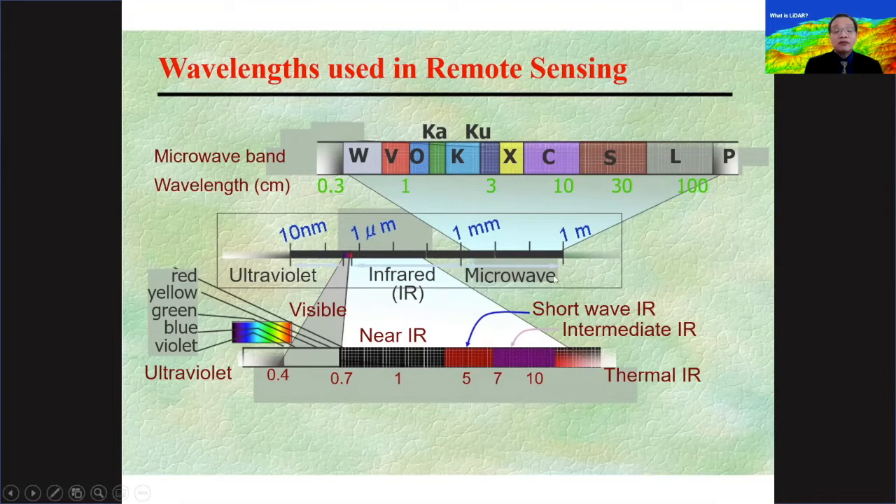And microwave, this is in the realm of radar, as well as some sensors that are also sensitive to ultraviolet. Okay. So just to give you the context by which we actually use remote sensing, for us to be able to sense and observe phenomena which are beyond our sense of vision.